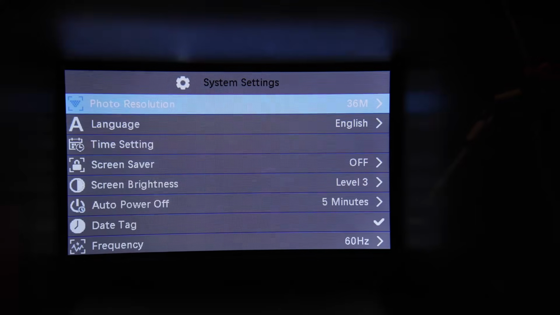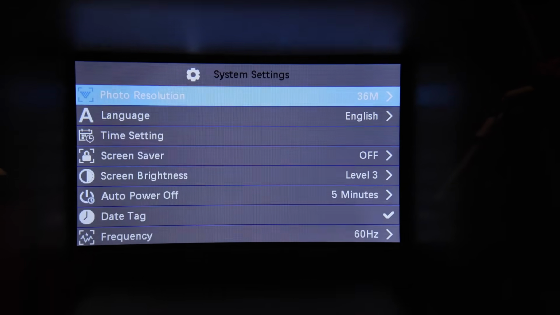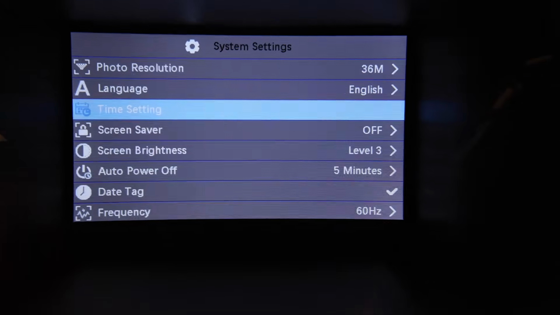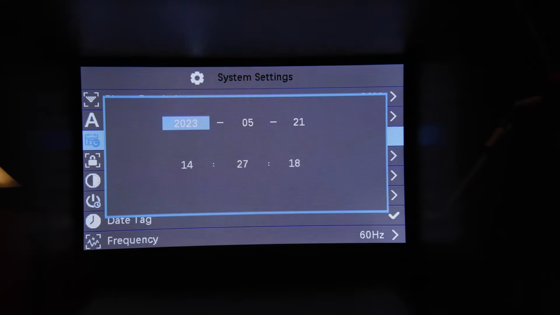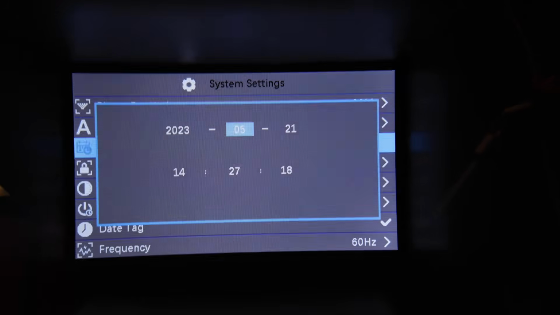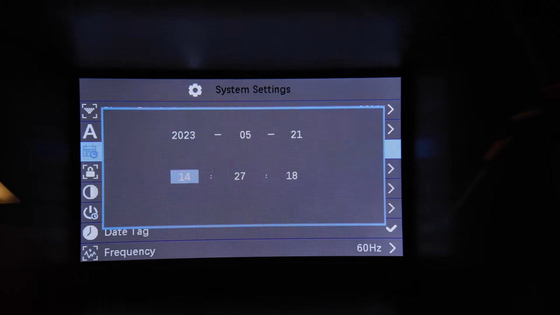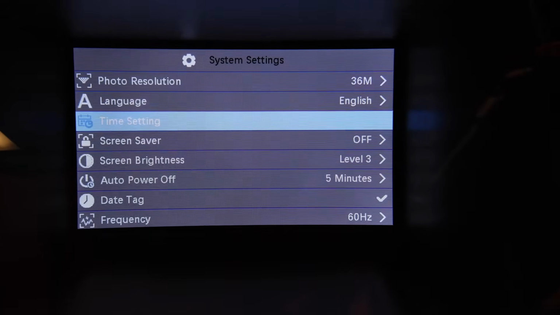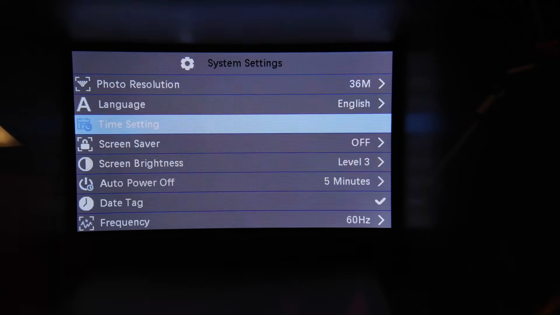Going through your menu settings, you set your language and your time, so you'll have your correct time stamp on here. That's pretty self-explanatory itself. You can go through and set every bit of that. So that's pretty much it on the menu. Now we're going to set up and take a look at some night shots.